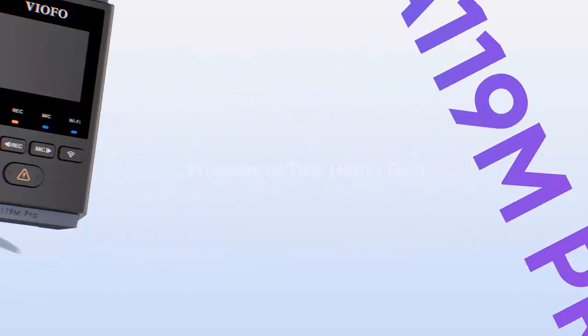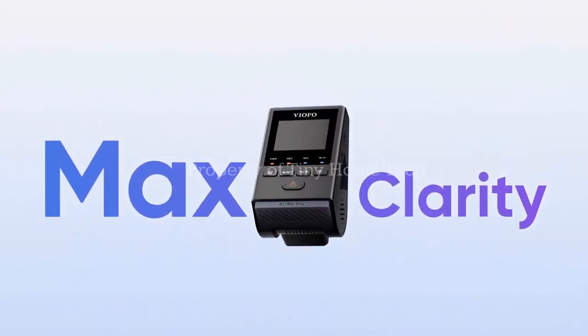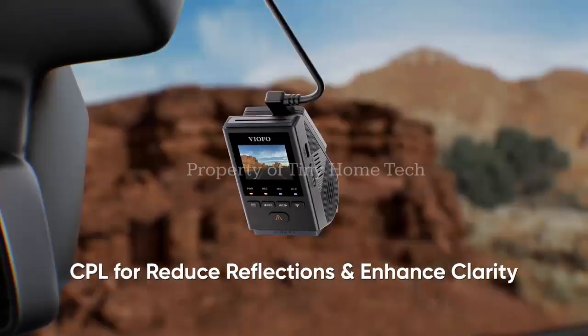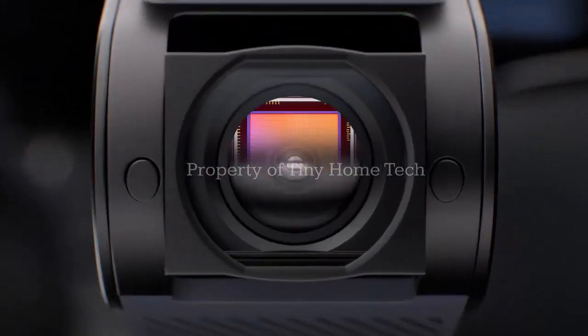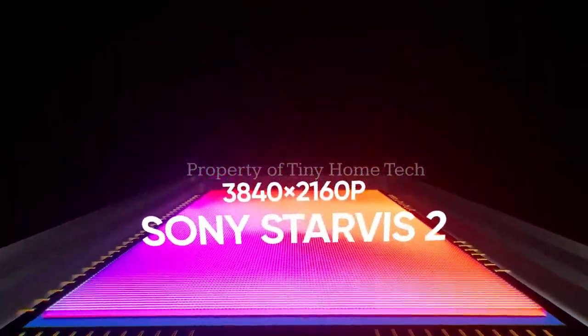Looking for a compact dashcam that delivers true 4K recording without the premium price tag? Viofo may have just answered that call. Today, we're taking a closer look at the Viofo A119M Pro, a newly launched single-channel dashcam that combines Sony's latest sensor technology with modern features at a surprisingly aggressive price.